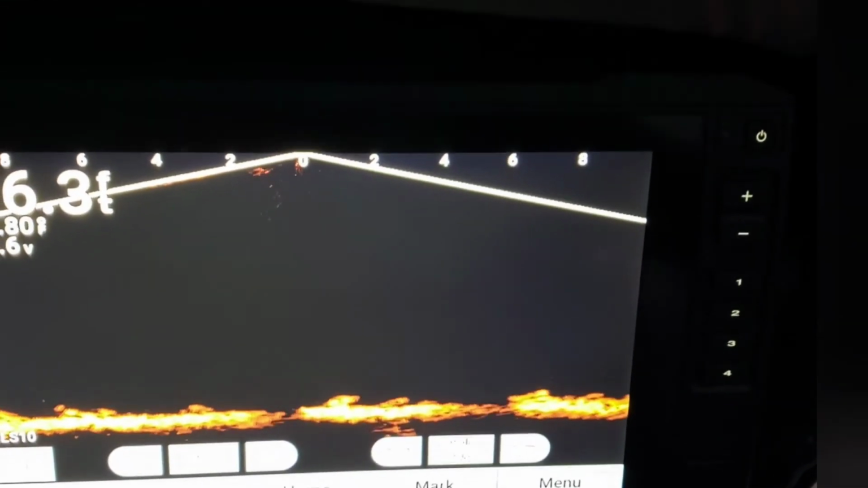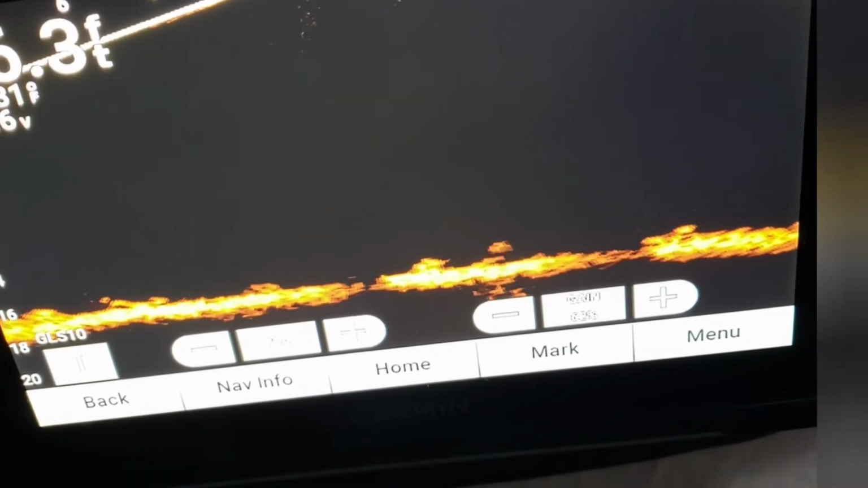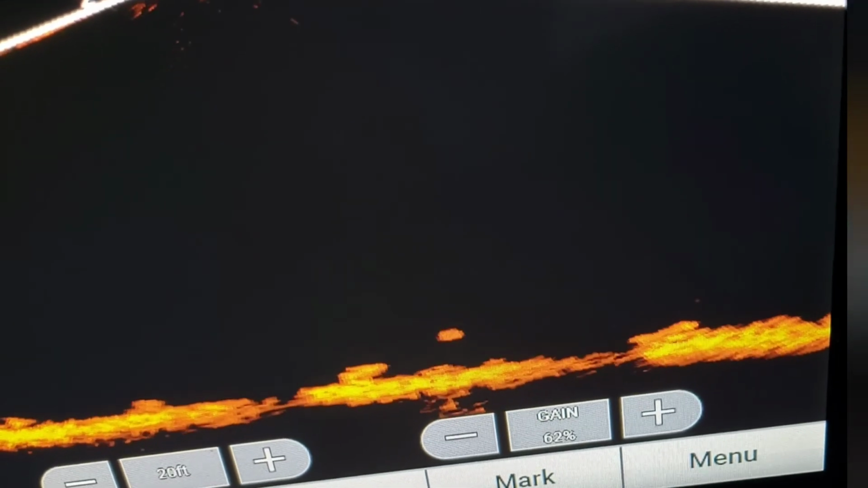And I do have, here is the Garmin. Sorry about that, I'm using the phone today. I didn't set any other cameras up, but you can see my bait down there wiggling. It looks nicer in video than the screen does.